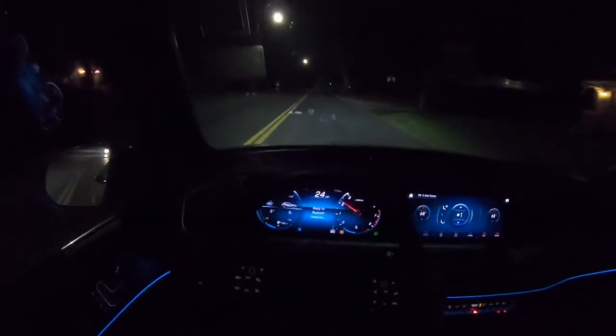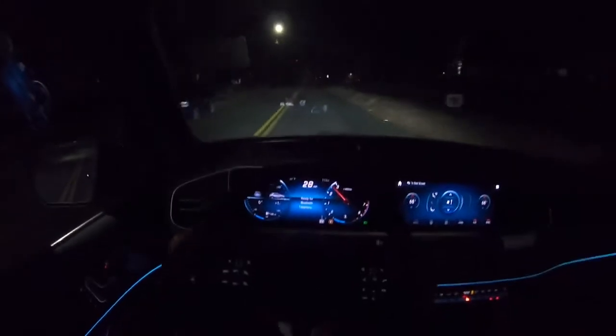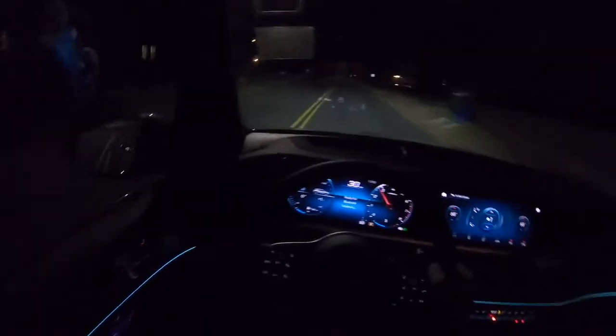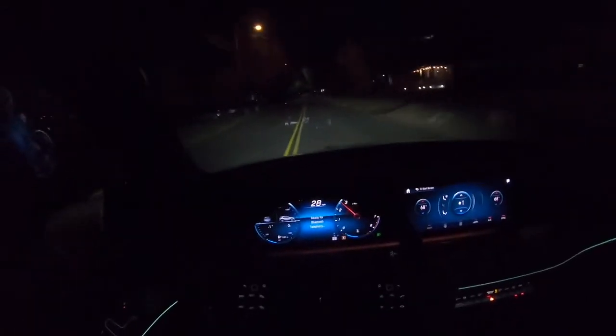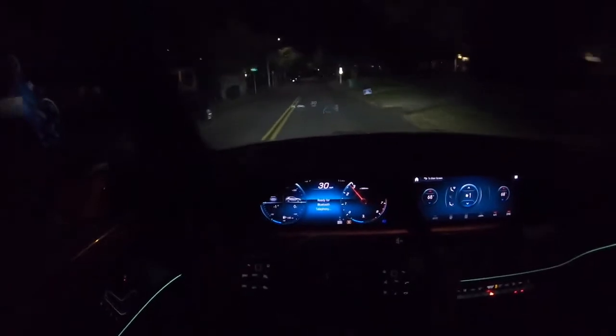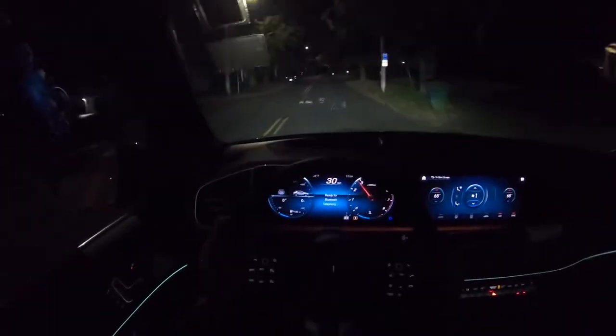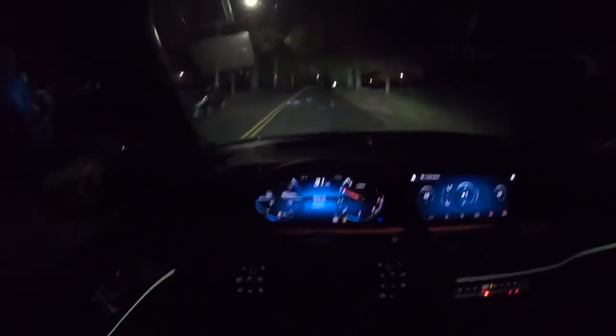Let's go ahead and turn on the high beam. Actually, hold on. It's on the auto function. That's why it's not turning on the high beams. Let's go ahead and turn on the high beams now. And the way they travel, just straight. They don't go up.